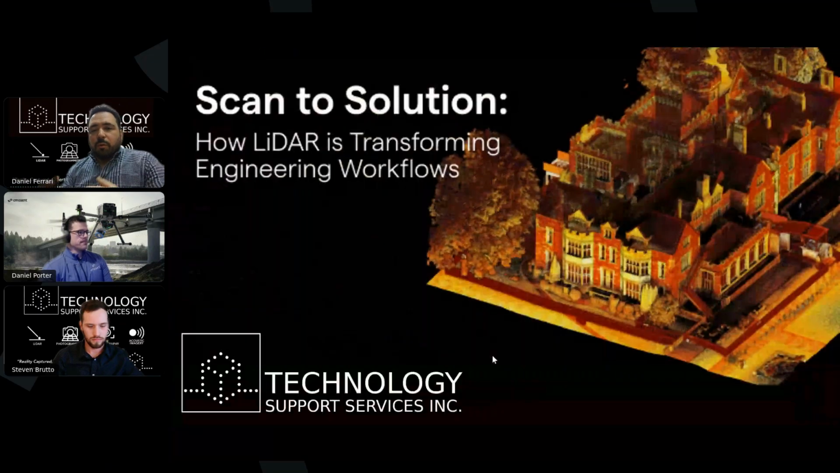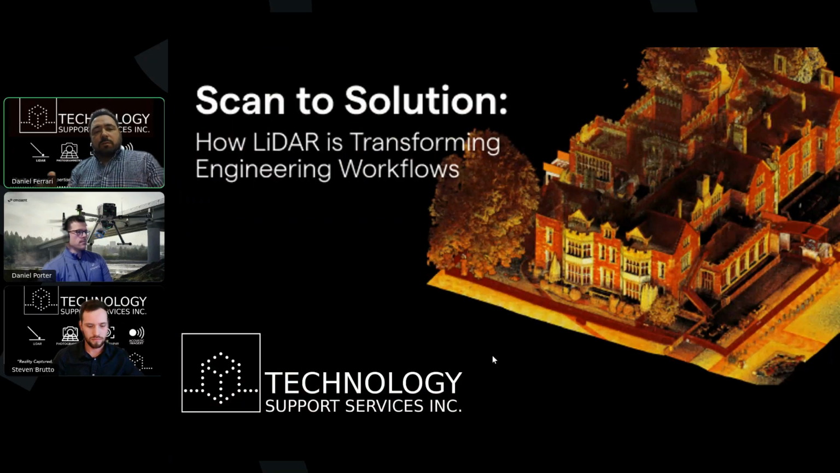Well, what we're here really to discuss is what our original premise was: scan to solution. How LiDAR is transforming engineering workflows. Over the last, I would say, 2 to 3 years, maybe a little bit longer, we've really dove into LiDAR and photogrammetry and similar technologies to help us in our workflows.